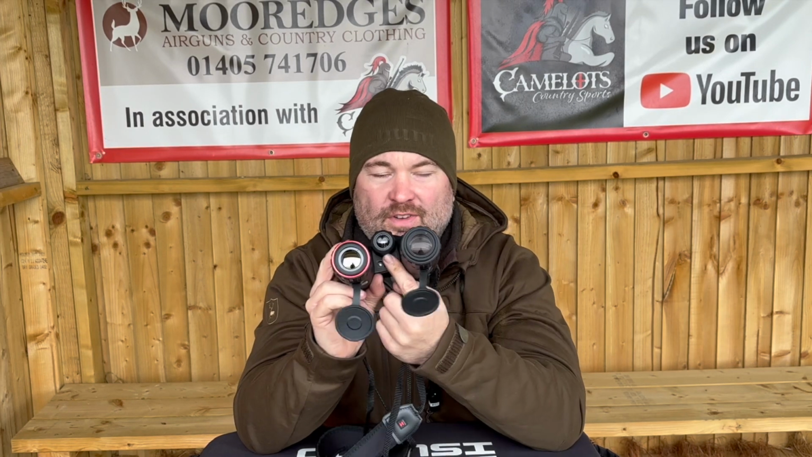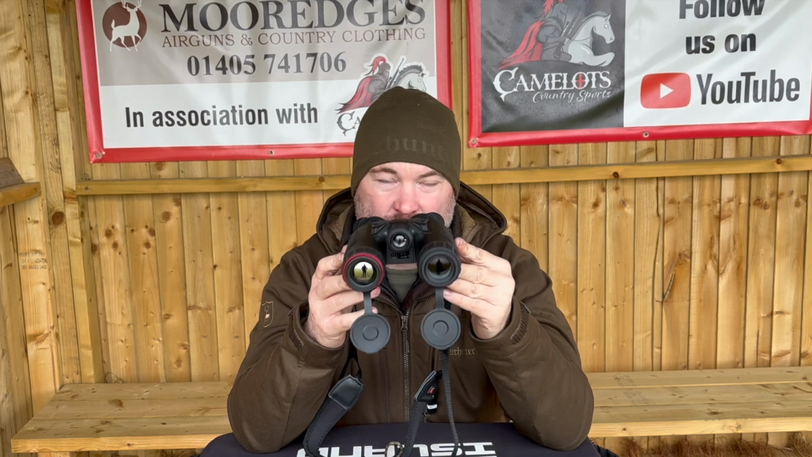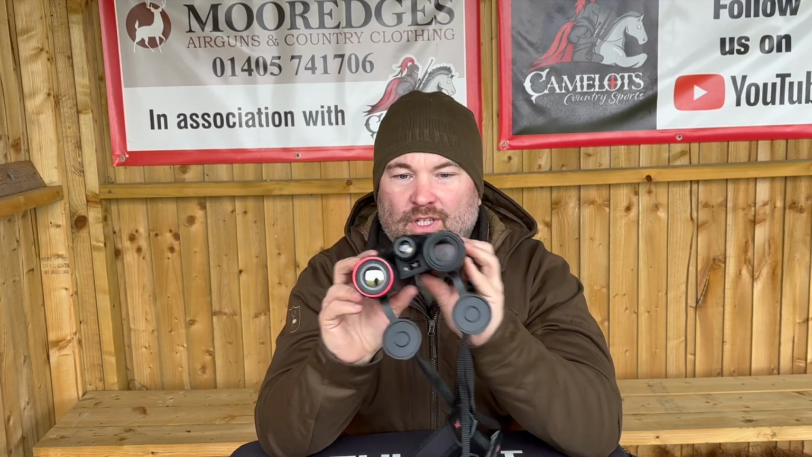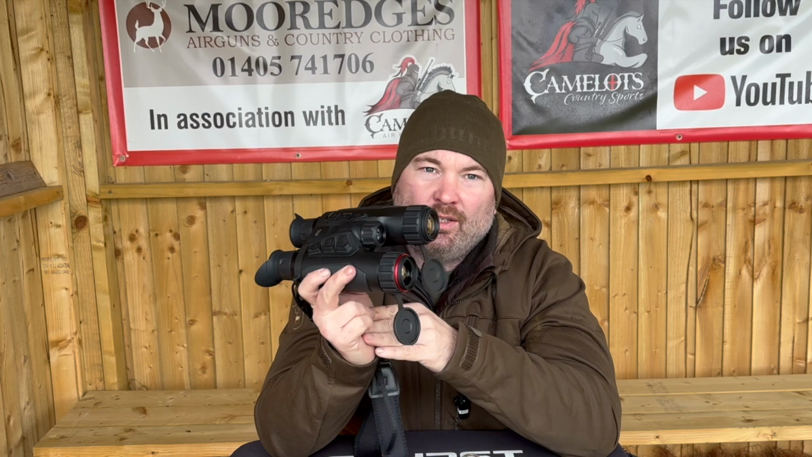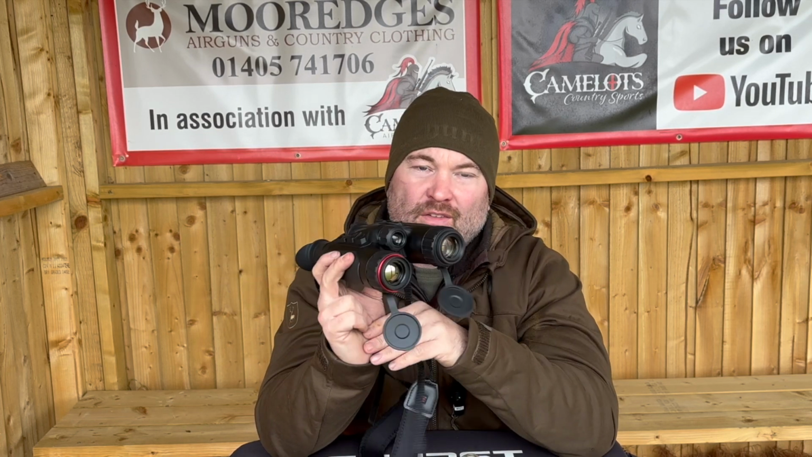It's also got an IR illuminator, which is obviously on the top there, so the rangefinder's there, and that's the IR illuminator, and that goes out to 400 meters. So your night vision with the IR torch goes out to 400 meters. They've got a built-in 64GB of storage for all your footage, so you can store it on there as well, and then you can download it to the app on the cloud, or you can just plug it into your computer via a lightning cable.